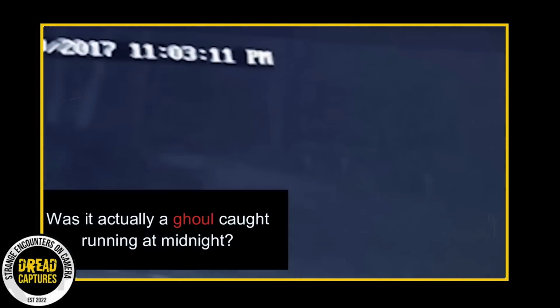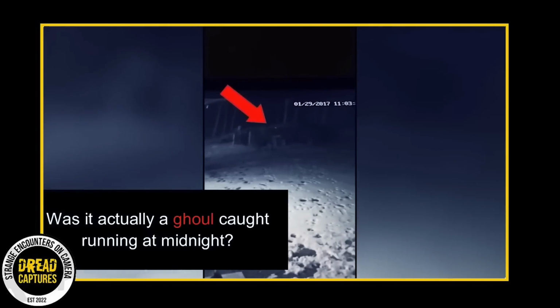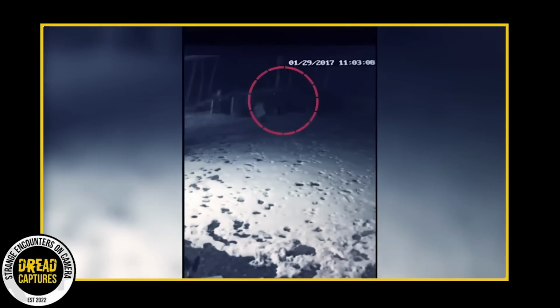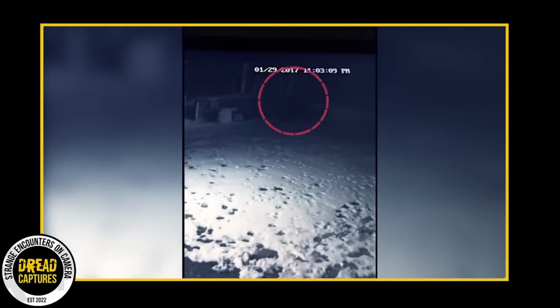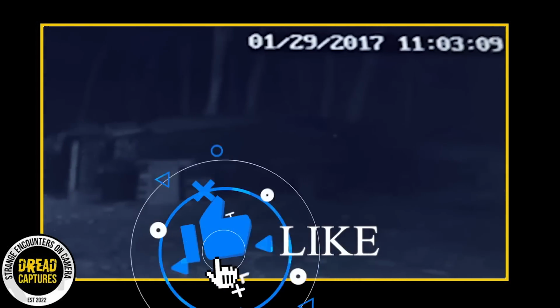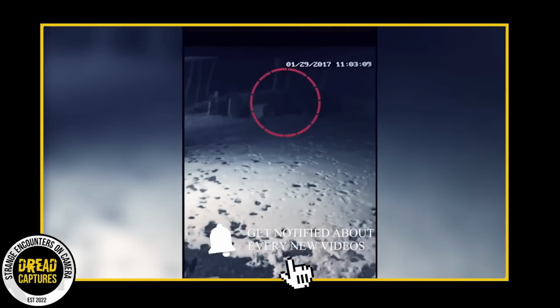It's obviously walking on 2 feet, but it doesn't move like a human. Even if it is a camera glitch, making the thing translucent, I can't think of anything else that moves that way. As we watch it again in slow motion, you can see that its eyes are glowing too. Man, this is pretty wild. I'd love to know what this could be.